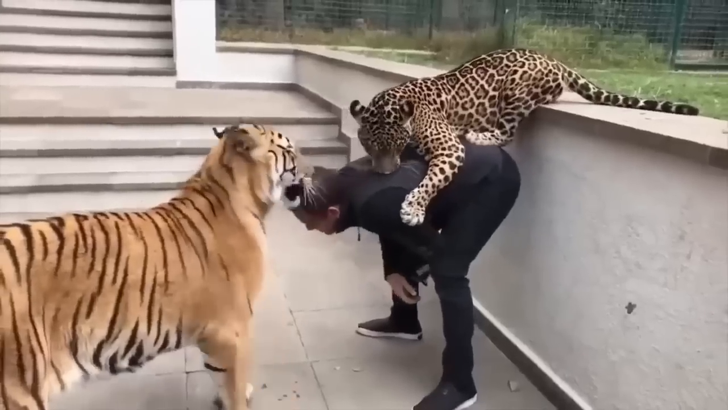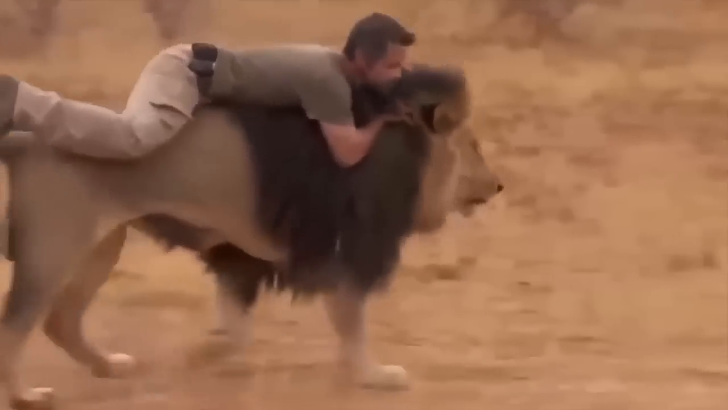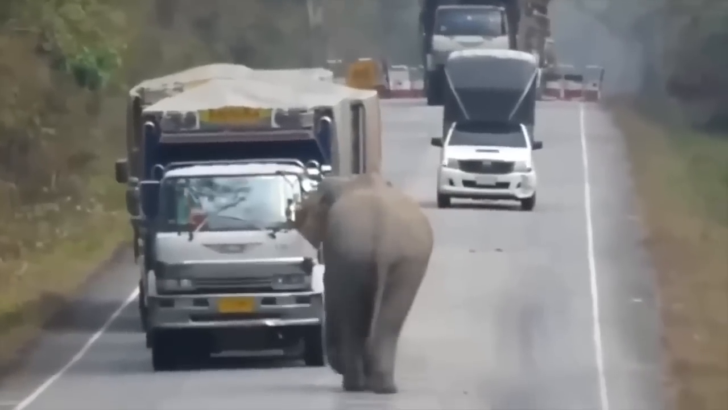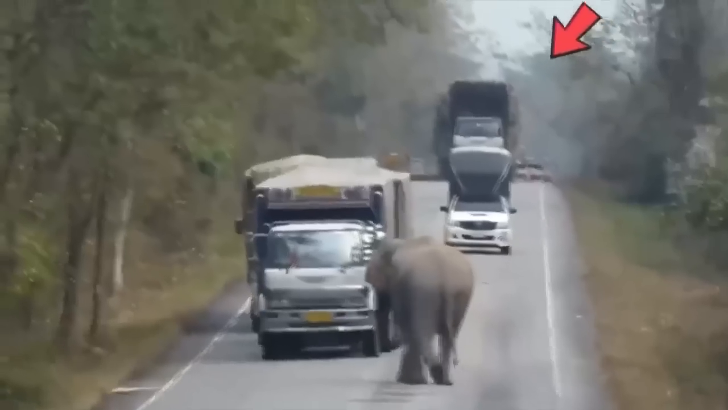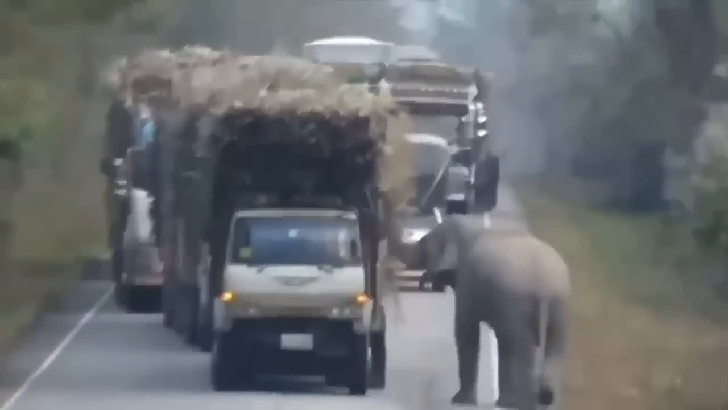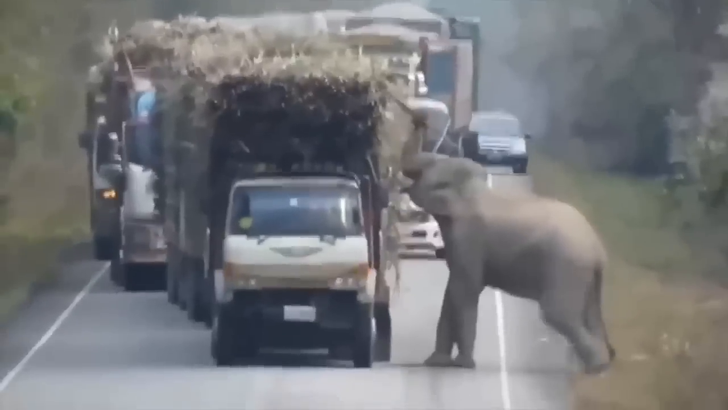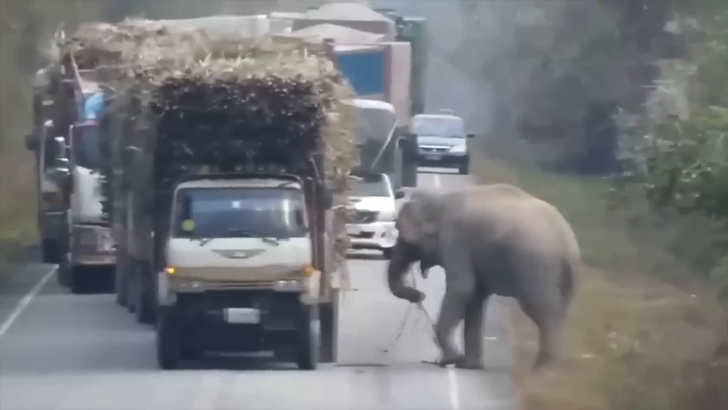Humans and animals have been living together for decades, and this year-long relation has led to us understanding each other pretty much. For instance, take the elephant as an example. Years and years after passing the same road, he has come to know that a truck passes the same road every day with lots of sugarcane. So, what did the elephant decide to do? He decided to take a shortcut to get food and steal from the truck whenever he gets the chance to.